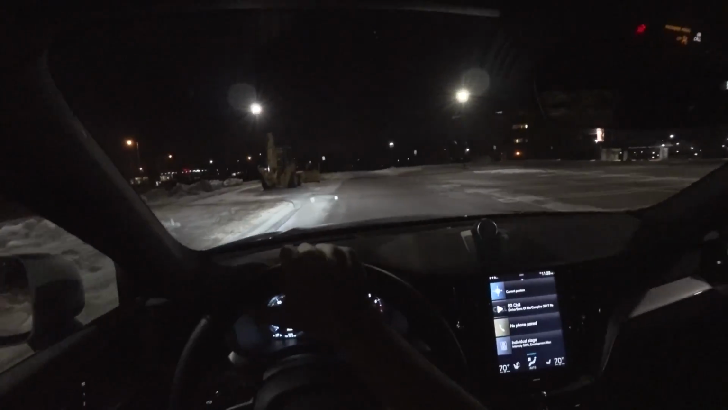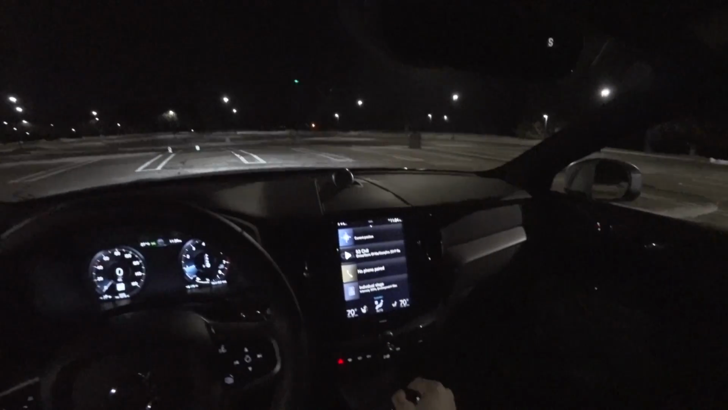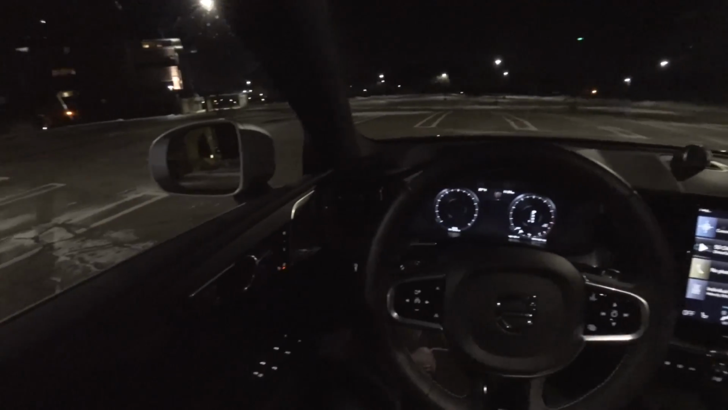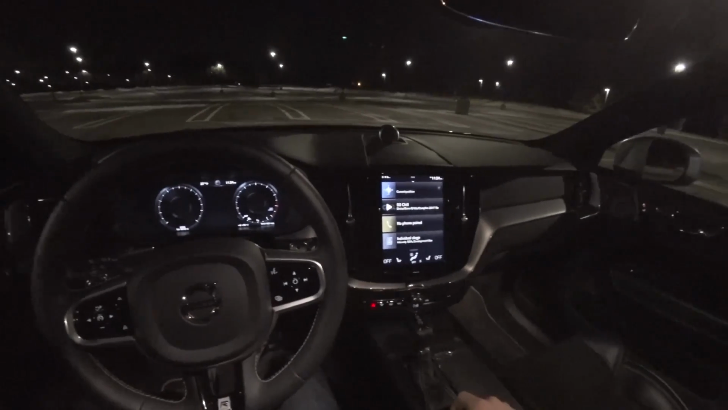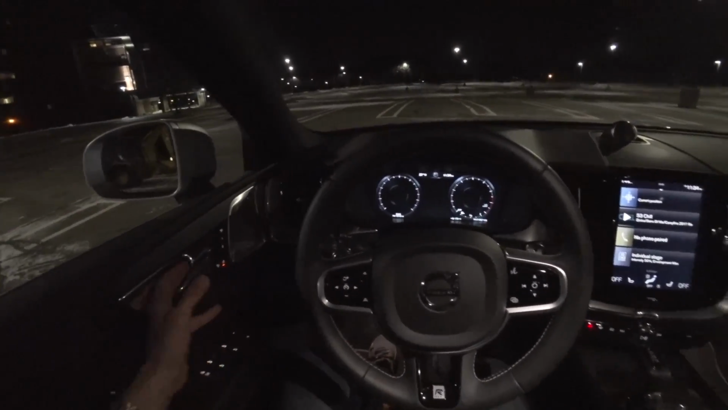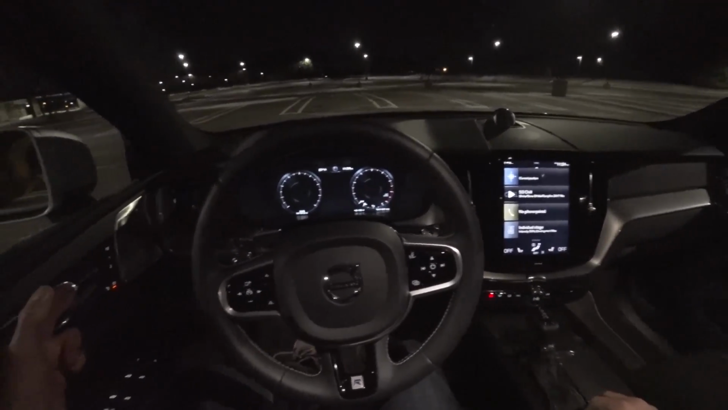Cool, guys. Well, hey, there you go. New XC60. Hope you enjoyed this night drive. A little bit quieter than normal. If you haven't seen my point of view first impressions video, check that out. I'll post a link in the description. But otherwise, really solid car.